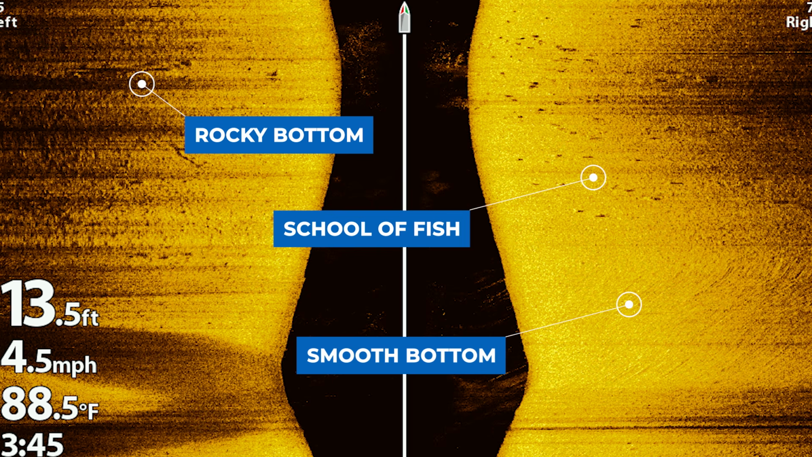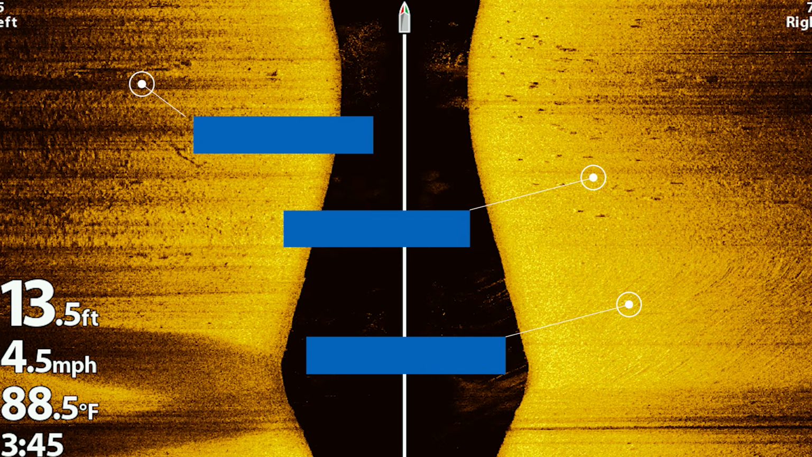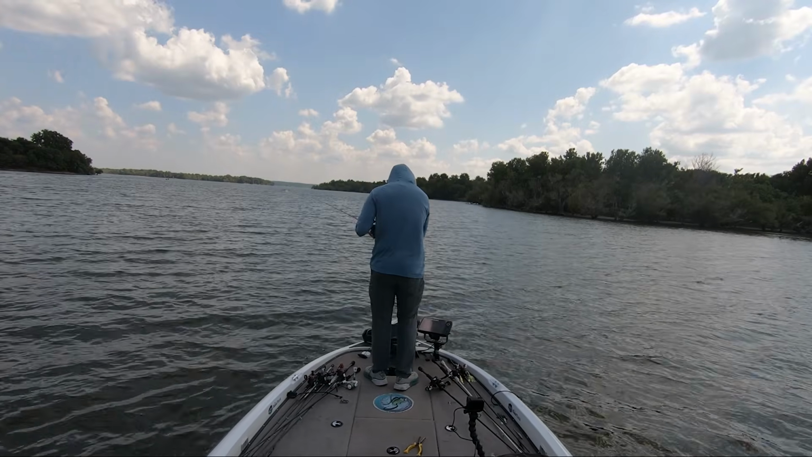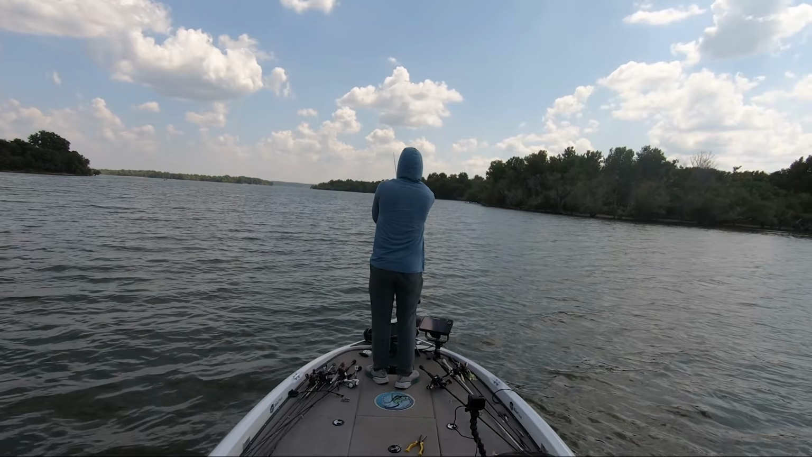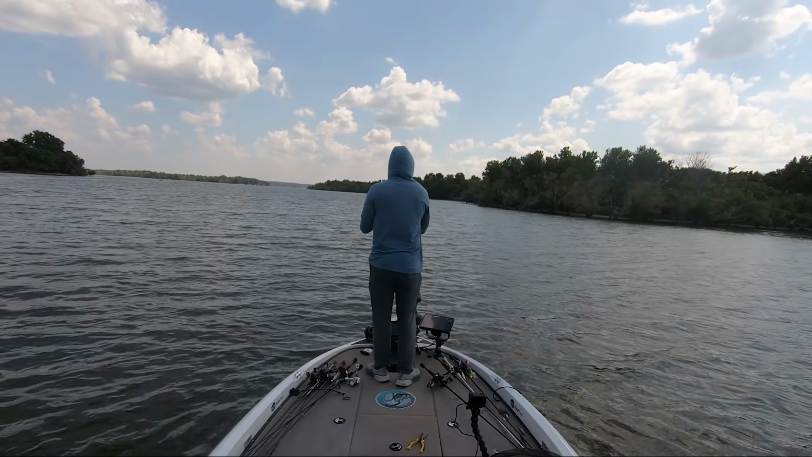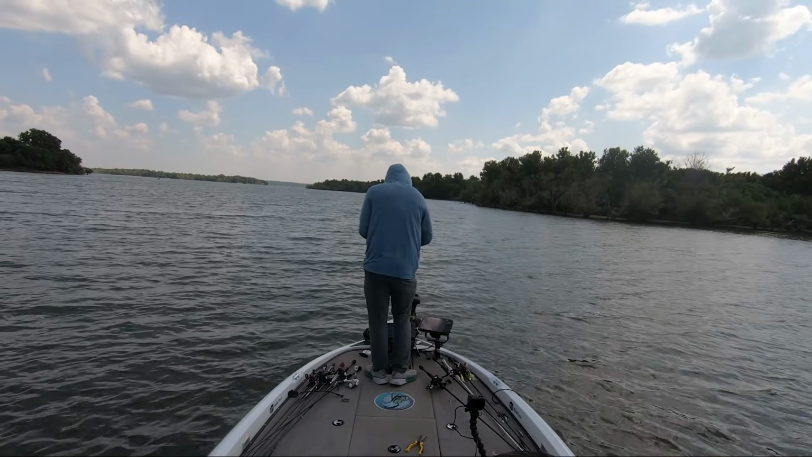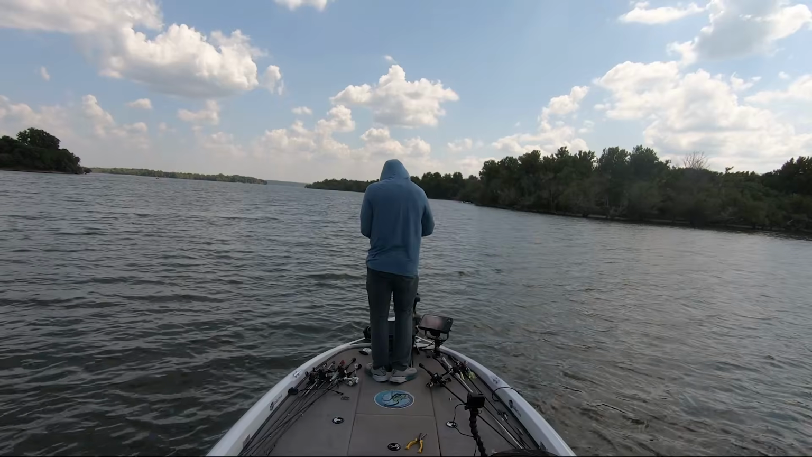However, I had caught bass on a point that was within 200 yards of the spot that I was currently graphing. Because I'd caught bass in the same area, I made the educated guess that these may be bass as well. Therefore, to test my theory, I turned the boat around and made a few casts to see if I could get bit.